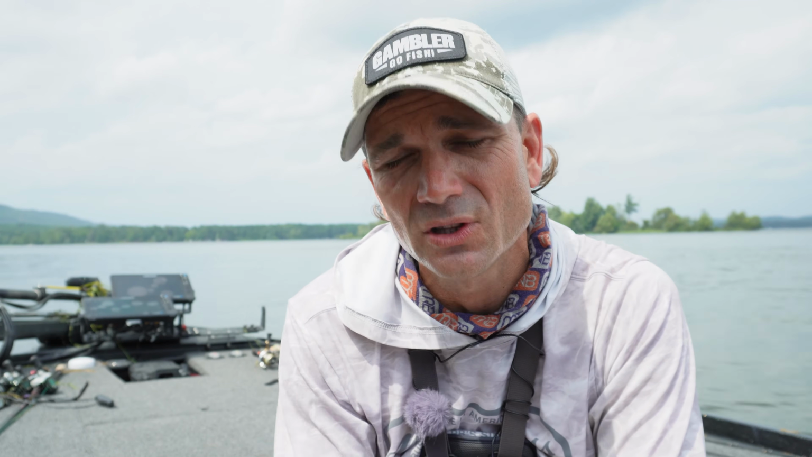That head is going to show up like a bright little sun on whatever forward-facing sonar you're using, and it's definitely going to enable you to put the bait in a better place, be more consistent about bait placement, as well as track that bait so that you can make sure that you're in the strike zone or around the fish that you're trying to target more efficiently and better.